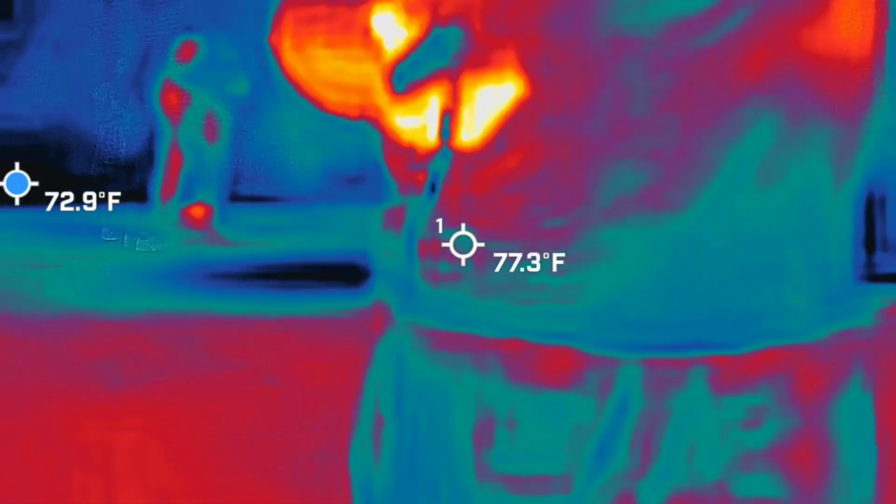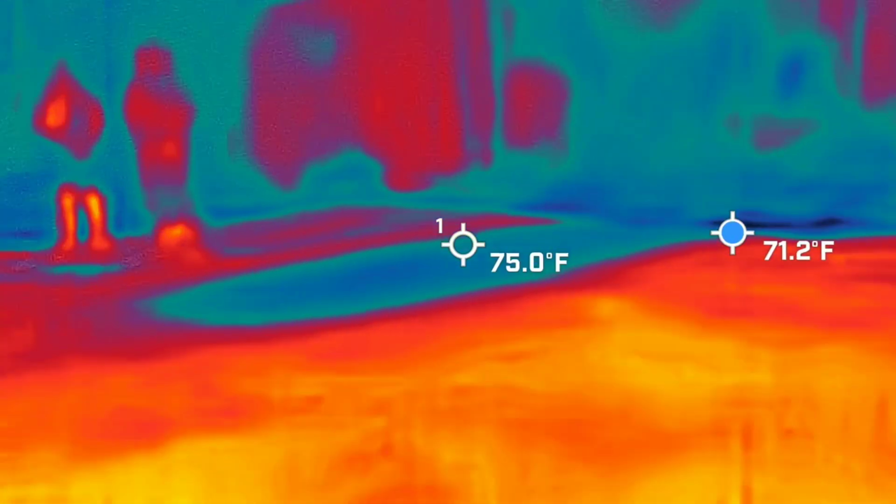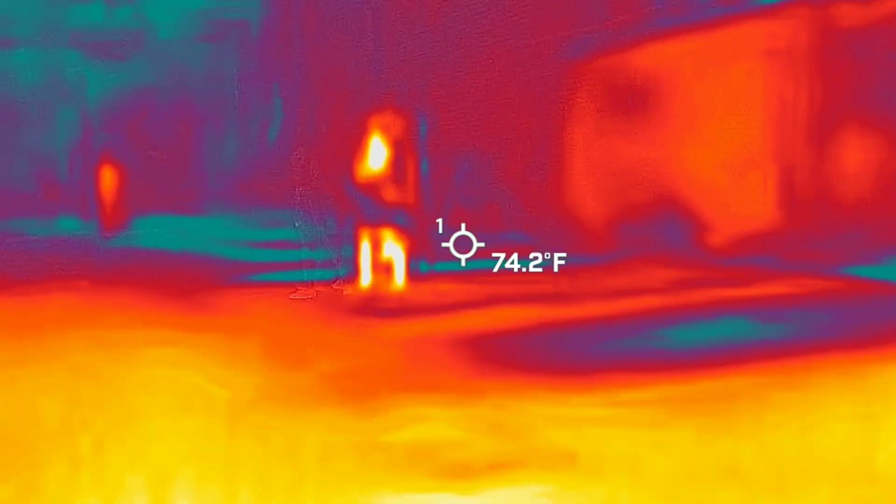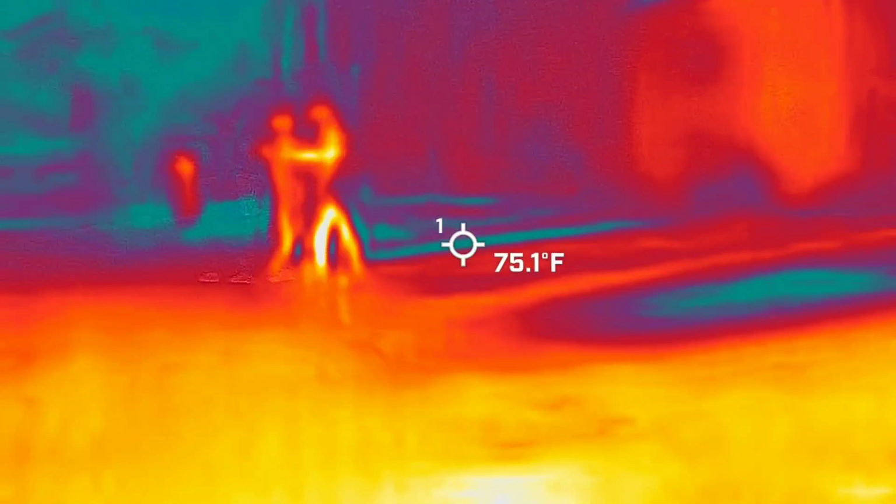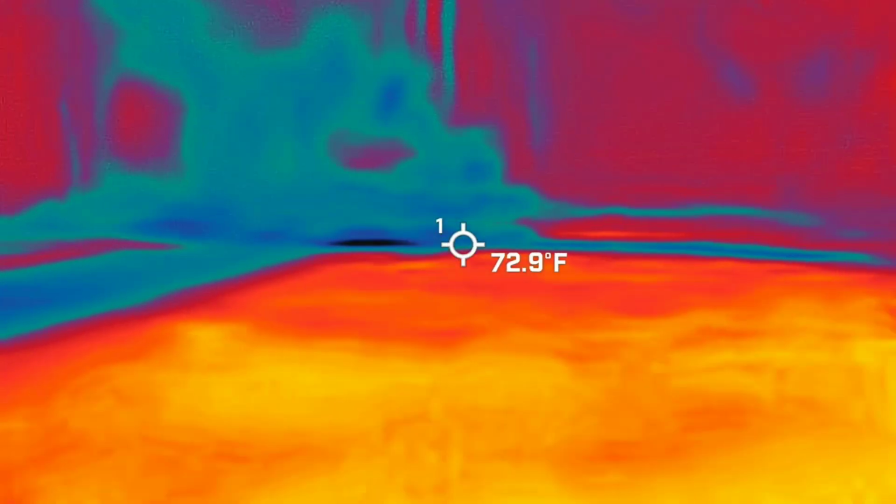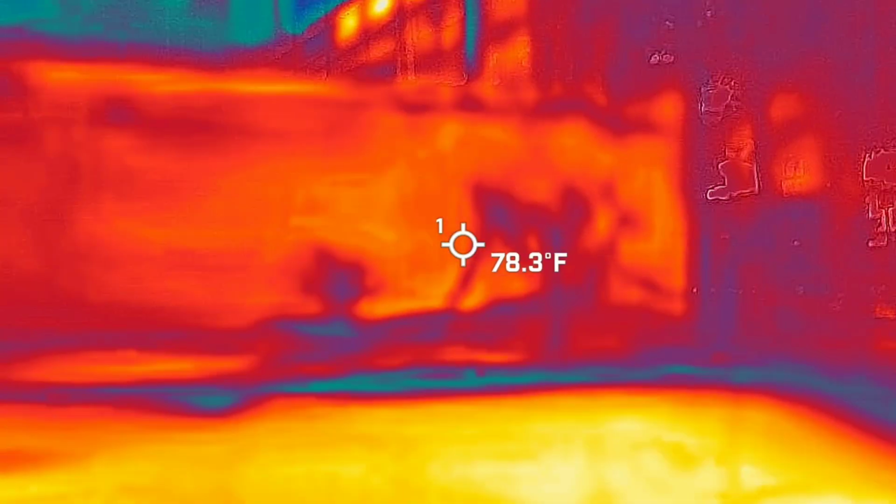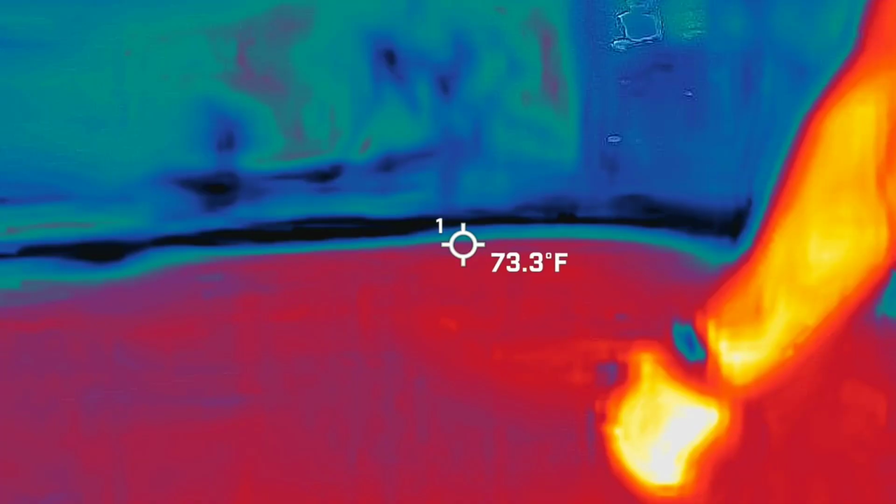Homie's clowning me, bro. You like that? He told me to keep a person in the line. Yeah, you can see there's a color difference.